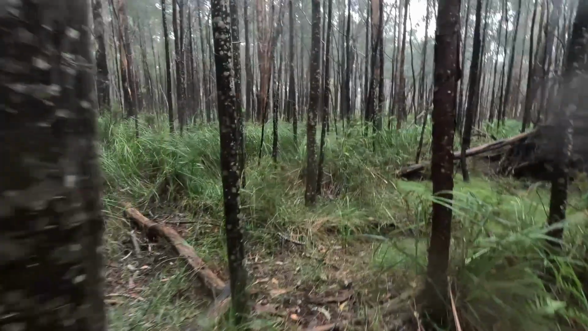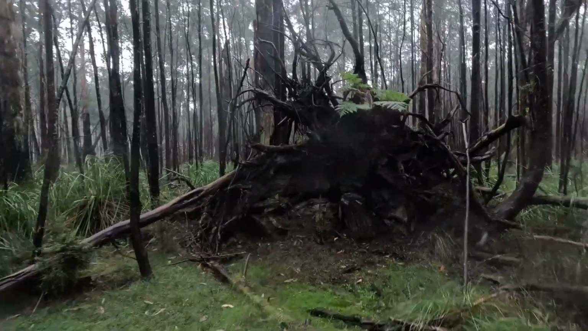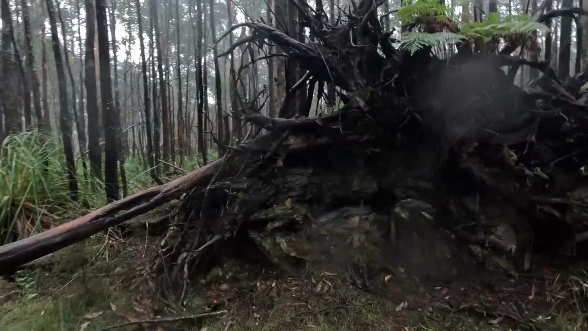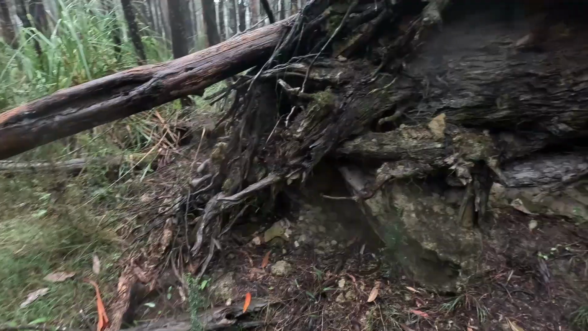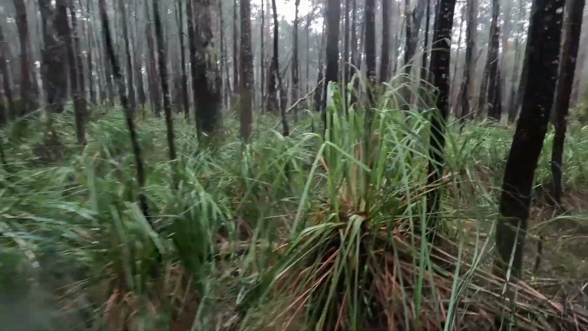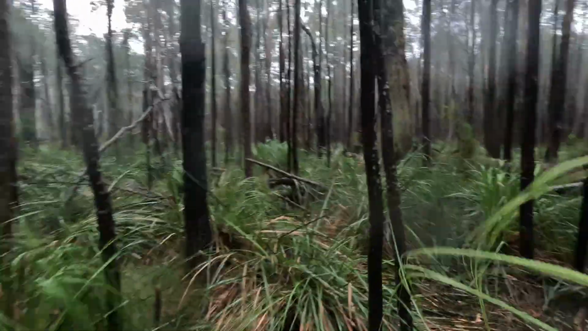Lots of habitat, these old trees, especially even when they're dead. This has been down for a while. When they get to a big age, they start to hollow out in the middle. I don't know if that's the smell of just rotting vegetation, but it's got a whiff in there. Certain whiff about it.